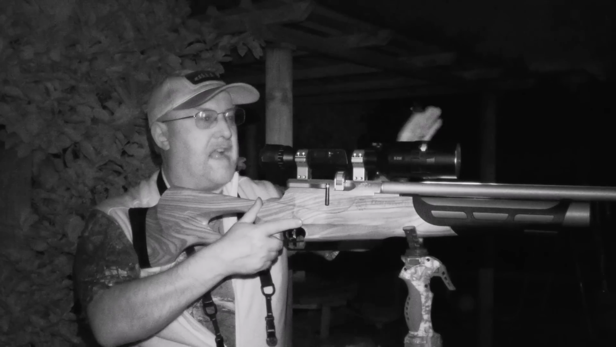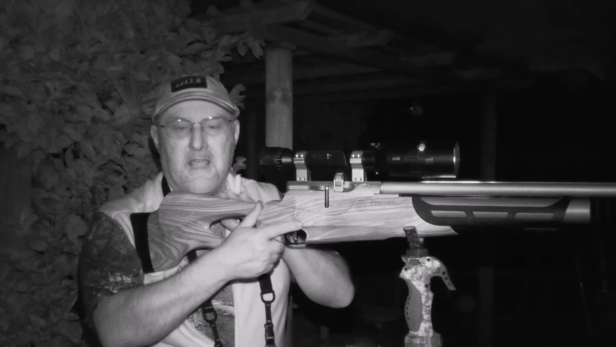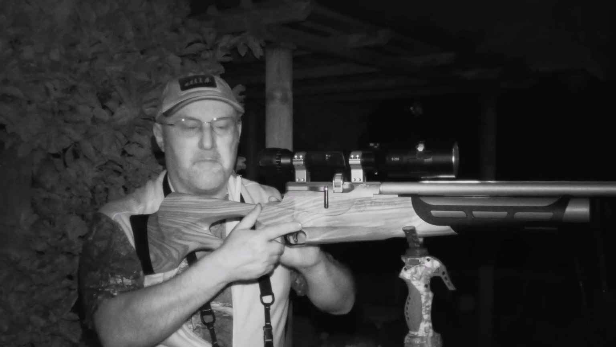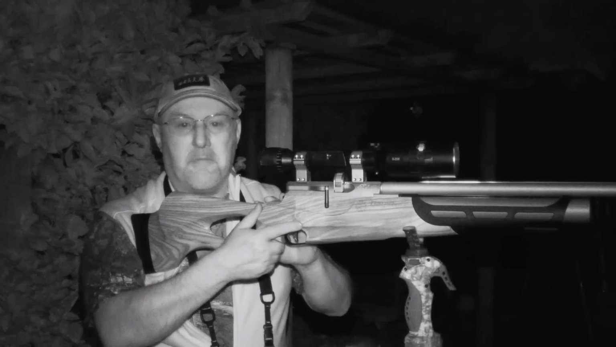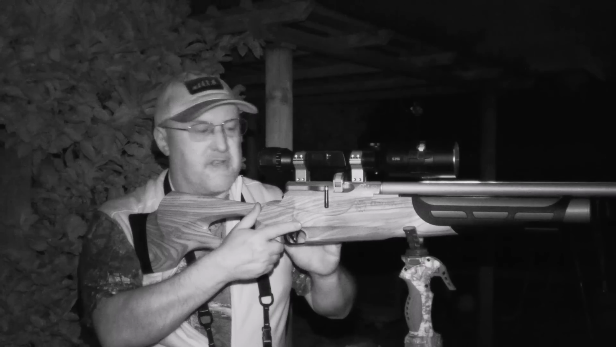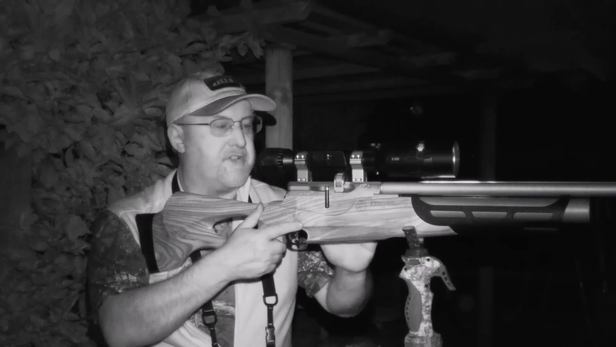Well, I can see loads of rats down here, so I'll be quick. Quick word about the gear. I'm using my Daystate Wolverine Arch, the C-type with the cylinder as opposed to the bottle. .22 caliber, 12 foot-pound rifle. It's regulated with a side lever action. Plenty of shots. It's an 11-shot magazine, which is going to come in handy tonight.